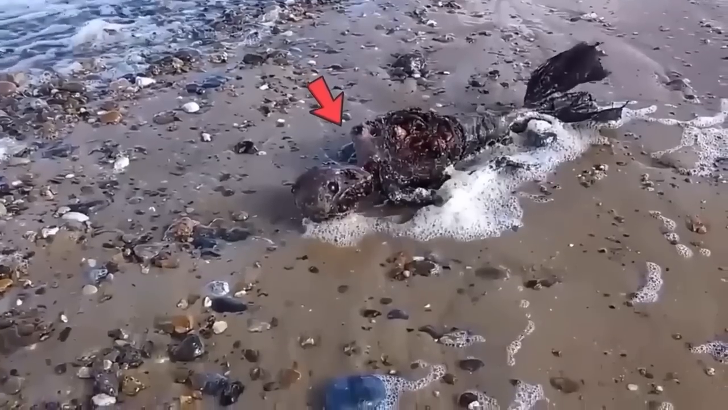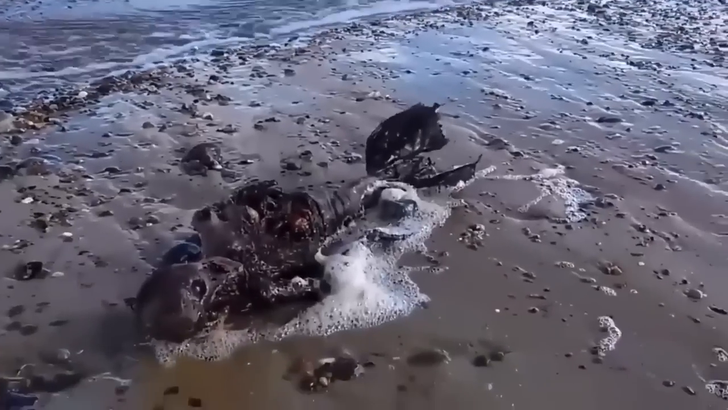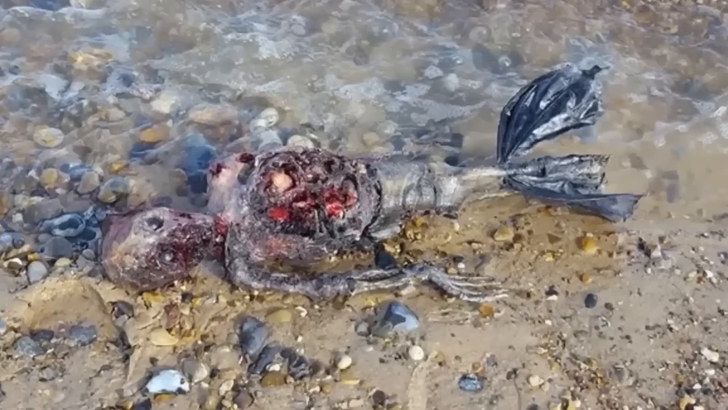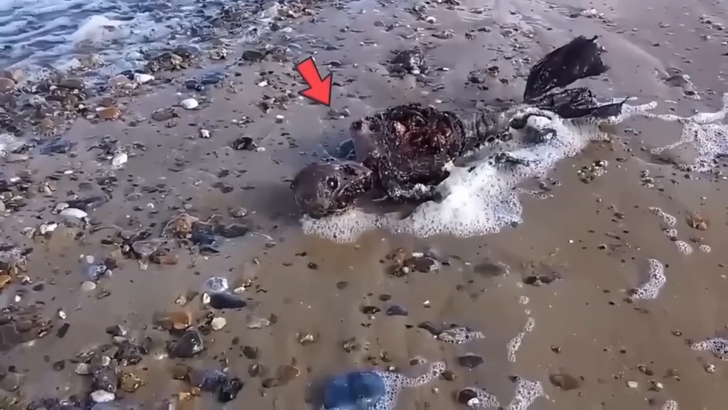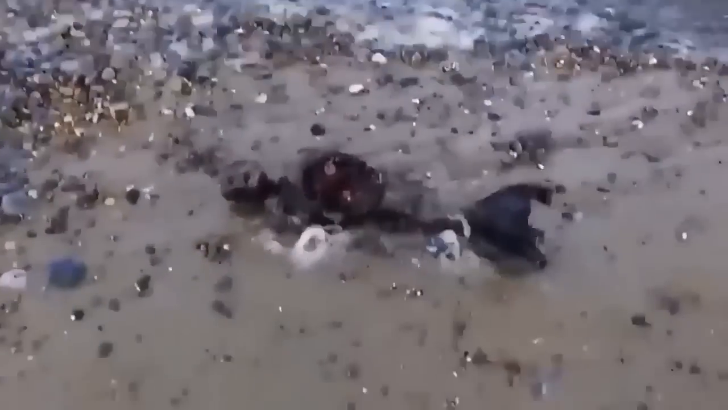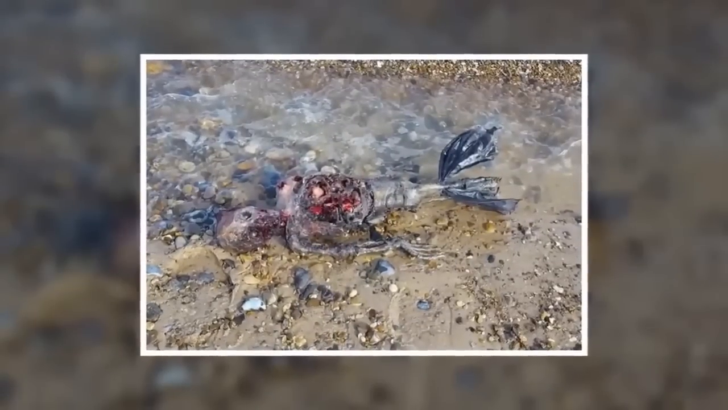When you take a closer look, the creature that washed ashore on British Beach clearly resembles a mermaid. When the video was featured on Facebook, it prompted several inquiries from users. The person who posted it claimed to have found the dead mermaid while strolling along the shore, and stated he knew nothing else about it. The majority of the body appeared to be severely destroyed, but the tail, hands, claws, and head were still quite plainly visible.